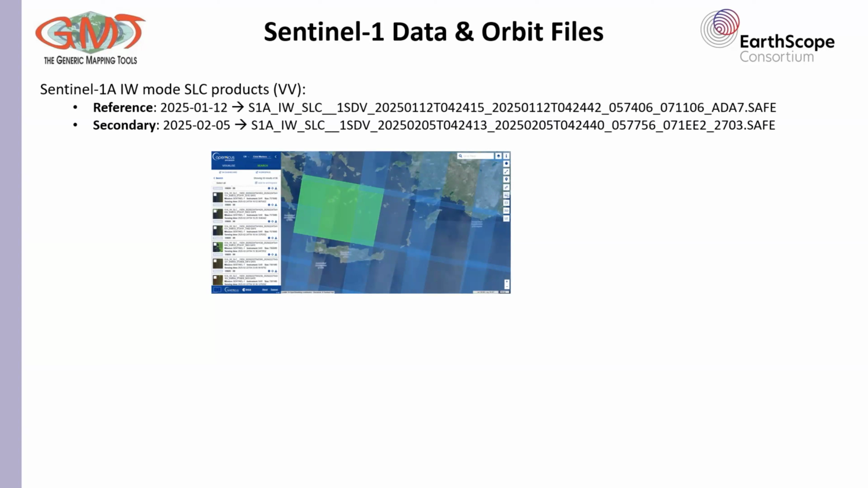This green box shows the satellite swath covering this region. The reference acquisition is from the 12th of January and the secondary from the 5th of February. Both are in Interferometric Wide mode, SLC products with vertical-vertical polarization.